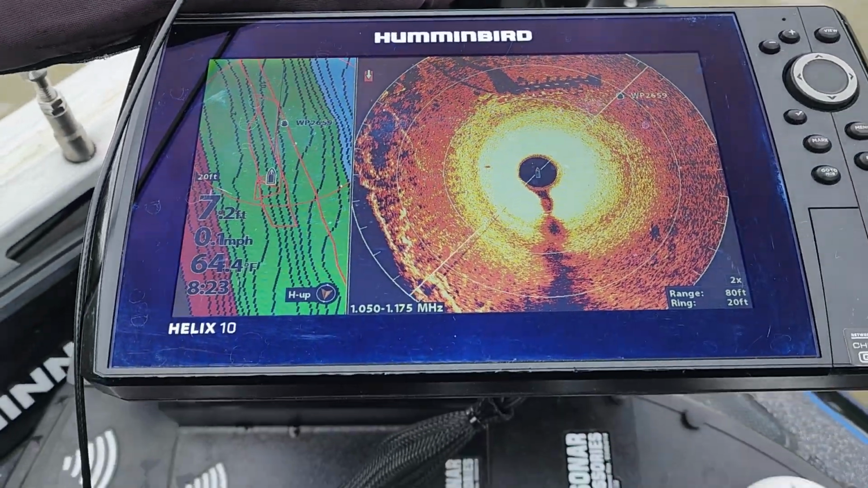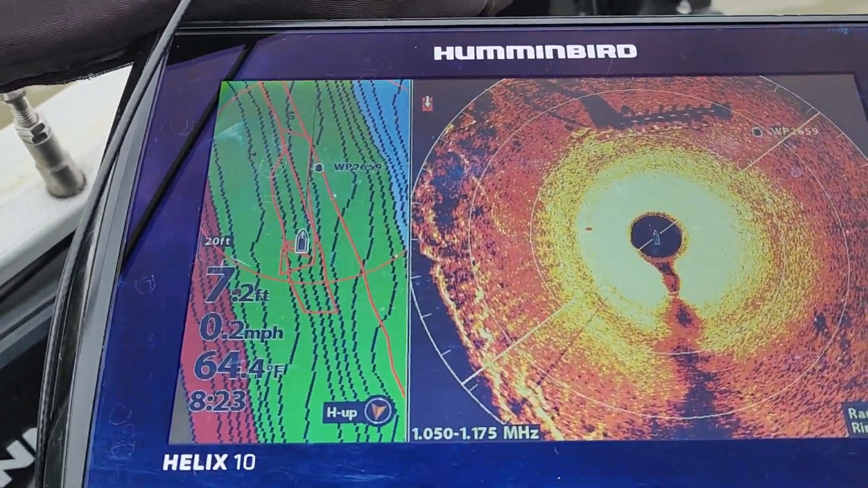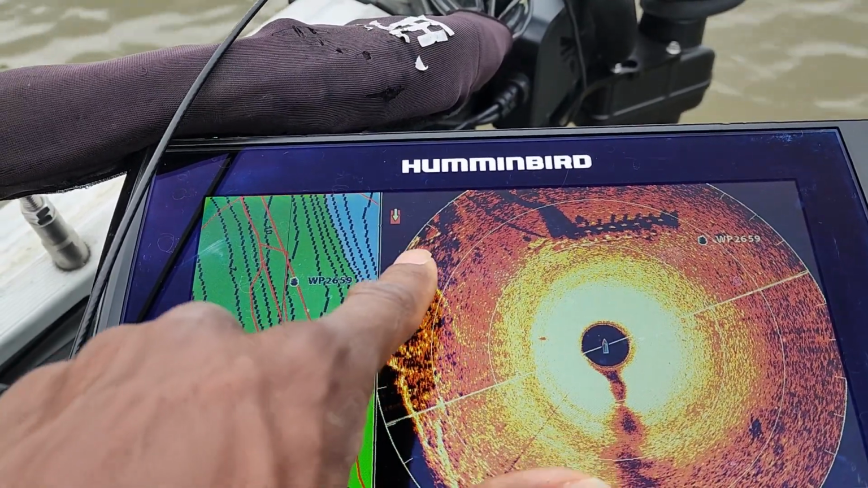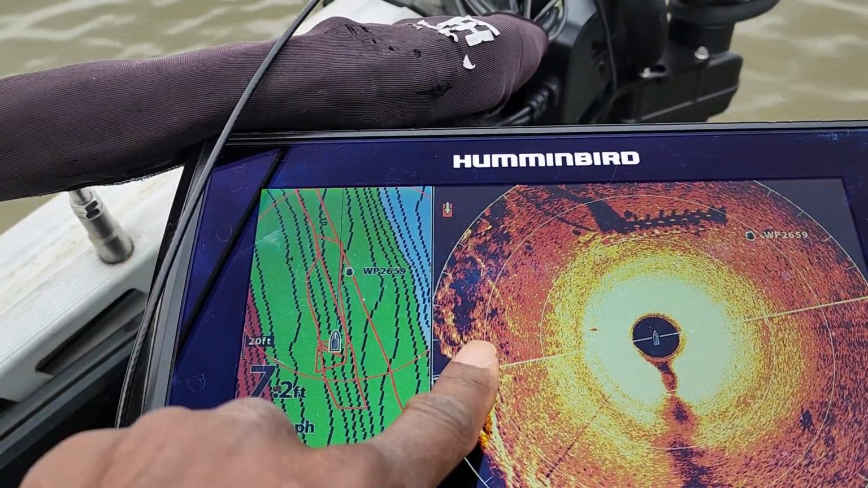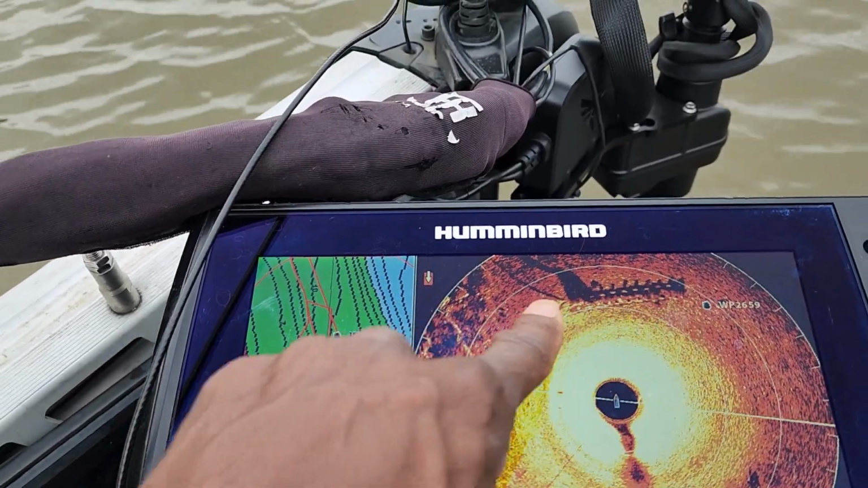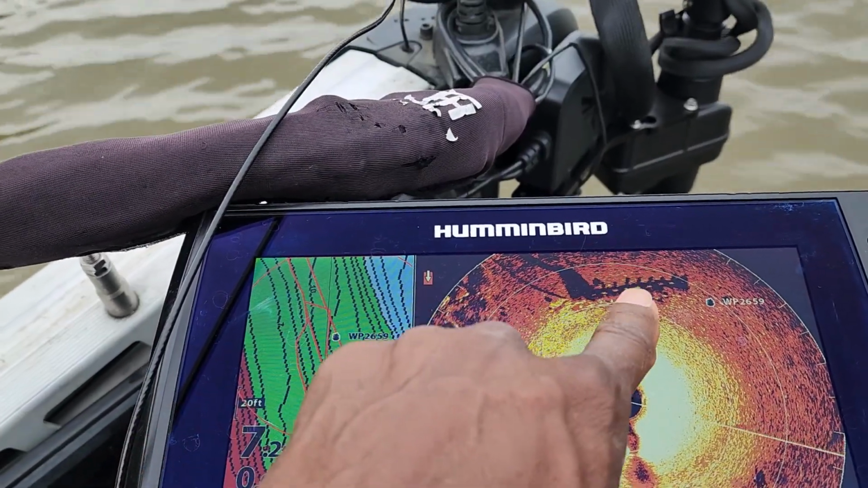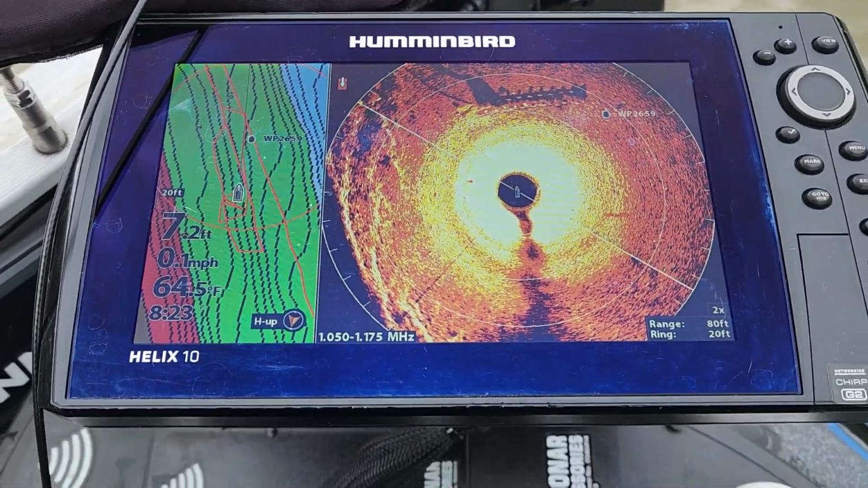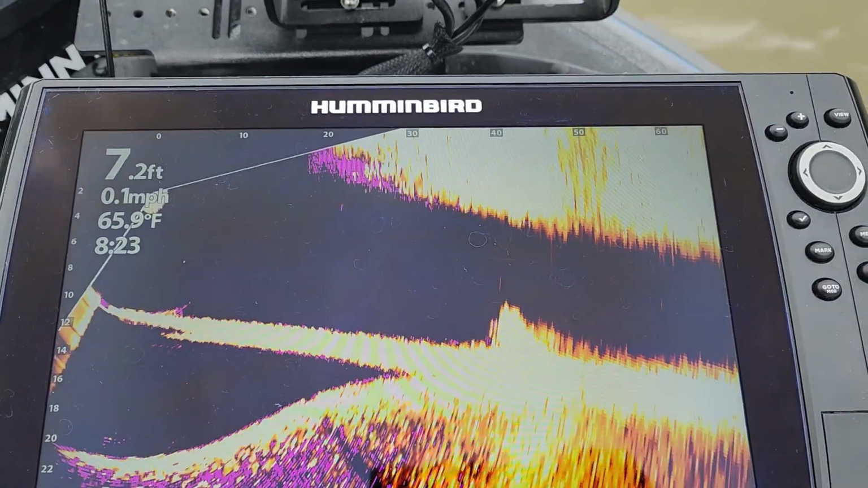But either way, we want to find the area where those fish may be staging or setting up on there, because as you can see, that is the bank right there, and there's some rocks and other things over there. So these fish are pretty much moving back and forth along these rocks, and they can go here and kind of get some cover whenever they need it. But let's go ahead and finish taking a look at this, guys.